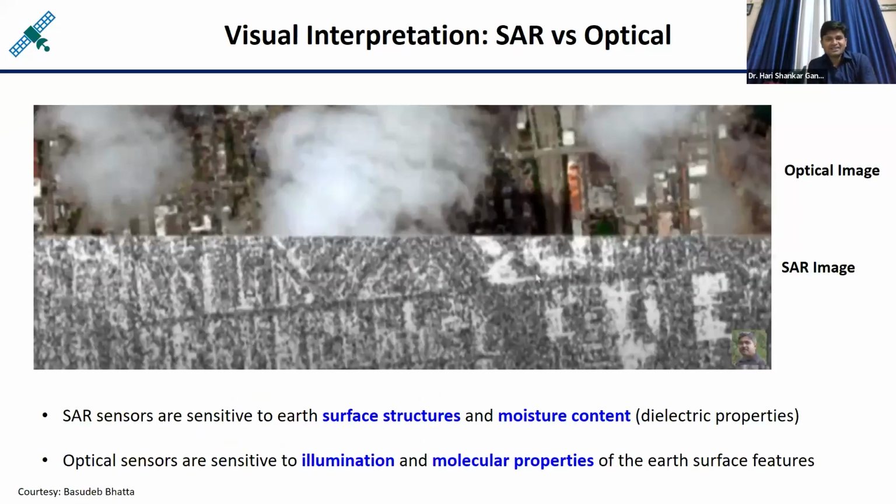Now you can compare here the SAR image versus the optical image. The upper one is the optical image. Here you see some fog or cloud is there. You cannot see the earth surface in the optical images. But this is the SAR image, which means the structure over the earth surface you can understand very easily.